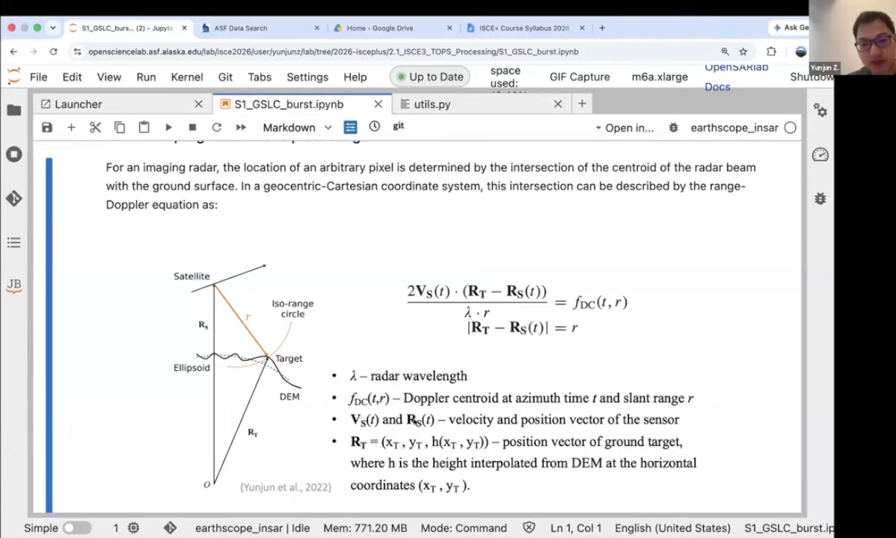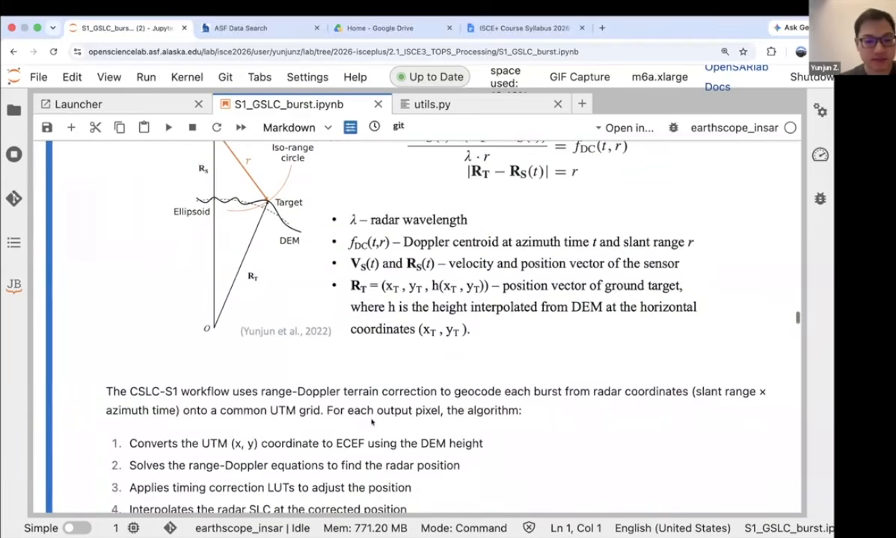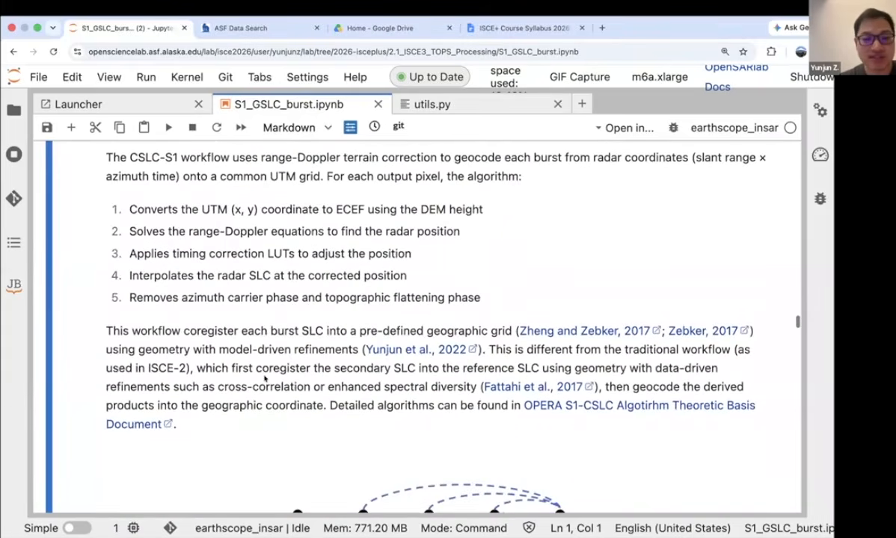So the V_S and R_S come from the precise orbits, and the DEM we can get already globally. So with these two equations, we only have two parameters to solve, which are X and Y. And through these equations, we can establish the relationship between the radar coordinate and the geo coordinate for each pixel, or each target on the ground. But these are the ideal case, which only includes the geometry, and actually it's not exactly that.